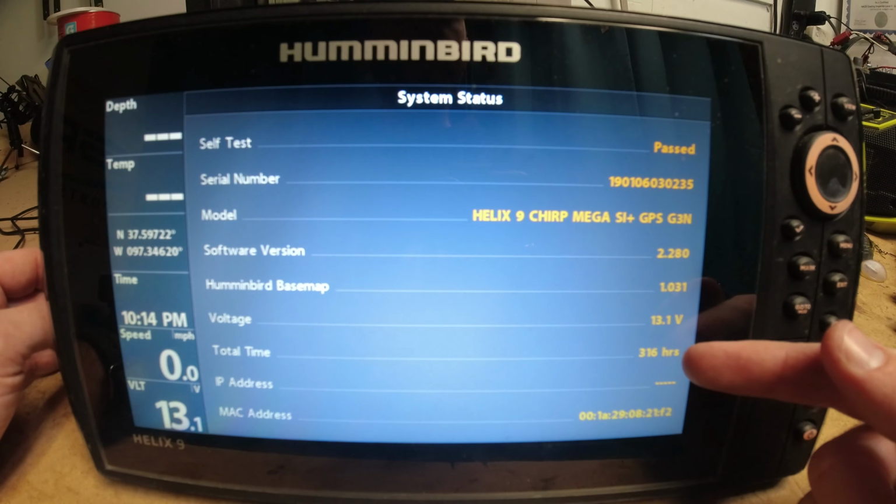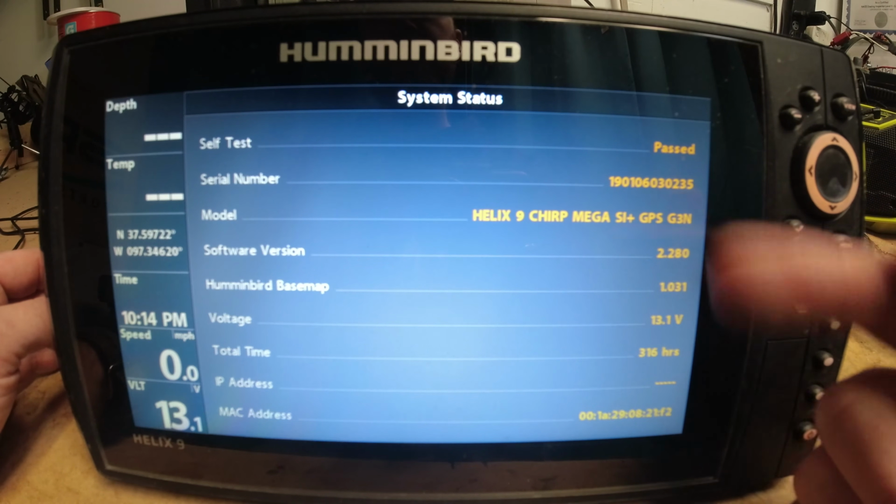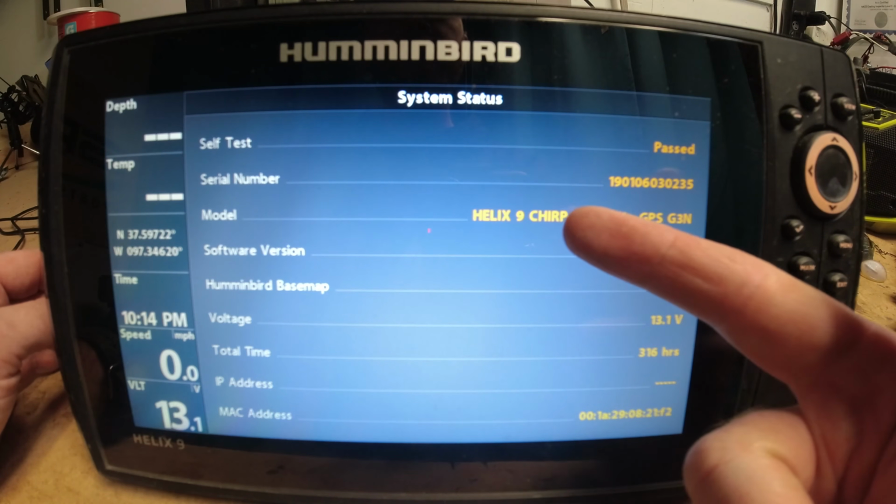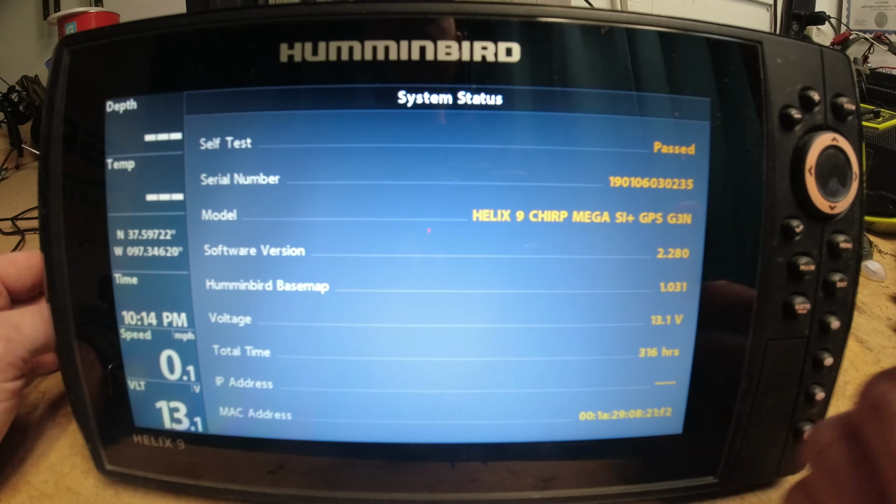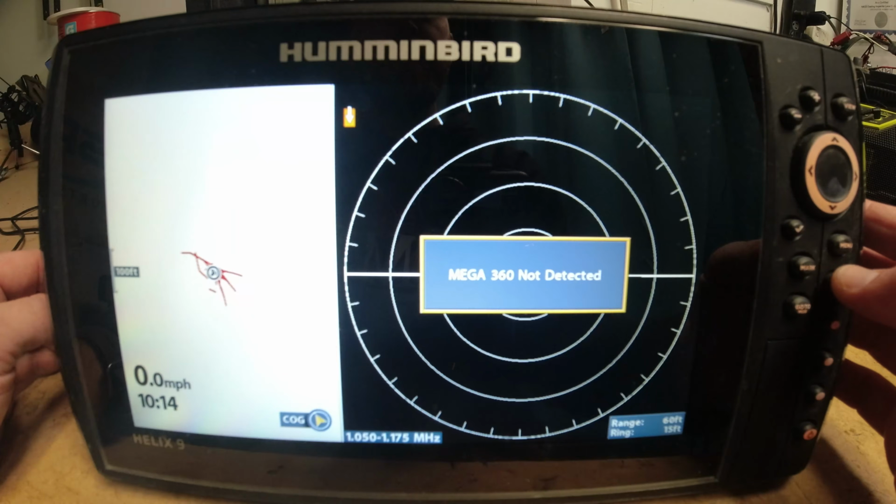I've got 316 hours. I'm running version 2.280. Definitely need to get updated there. We've got serial numbers. And then we've got the model, which is going to be the Helix 9 Chirp Mega SI Plus GPS G3N. So there's some information here under system status that may be helpful.